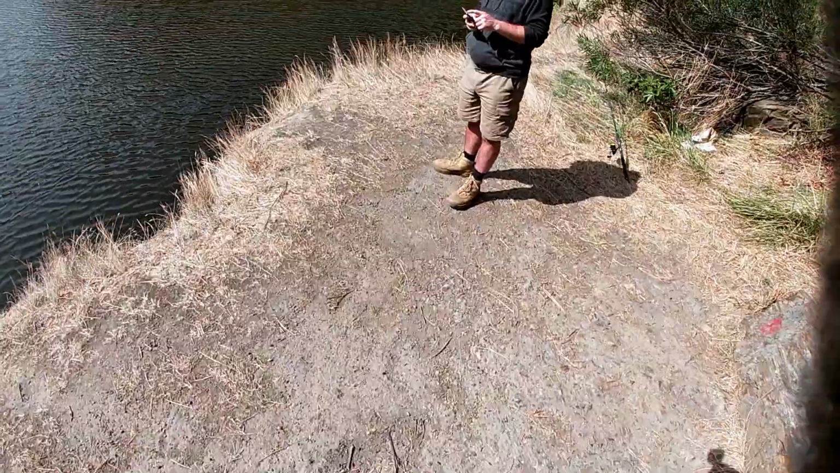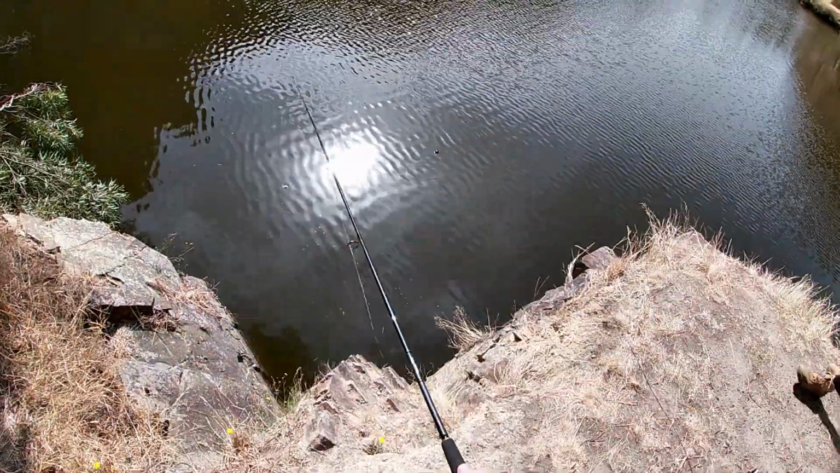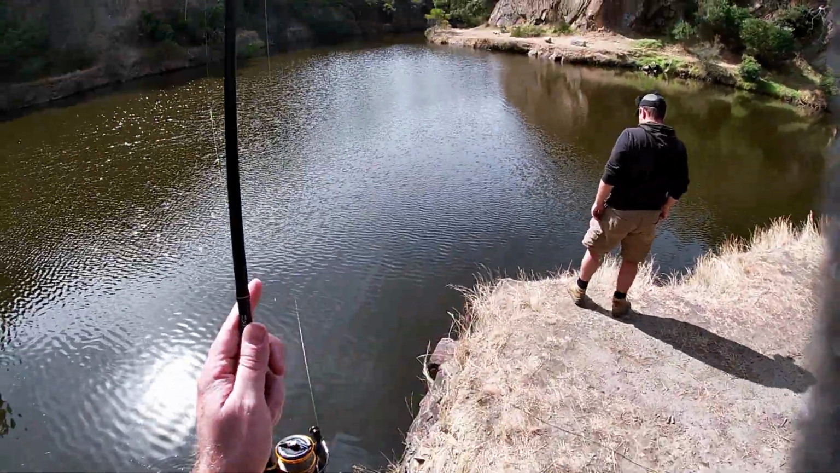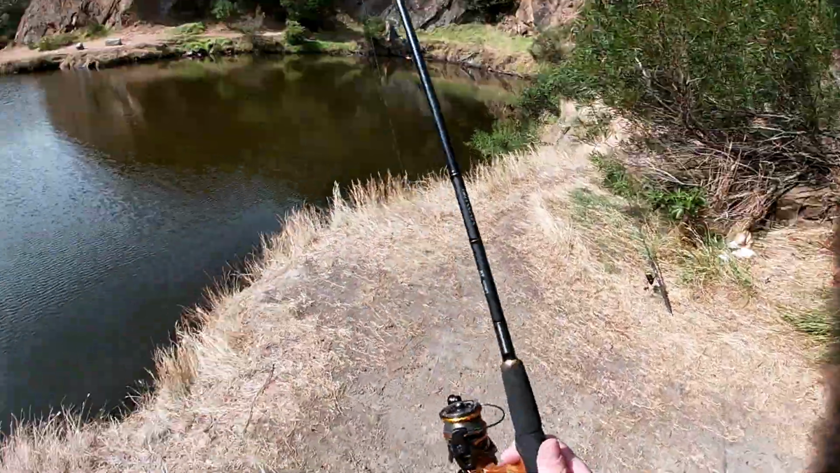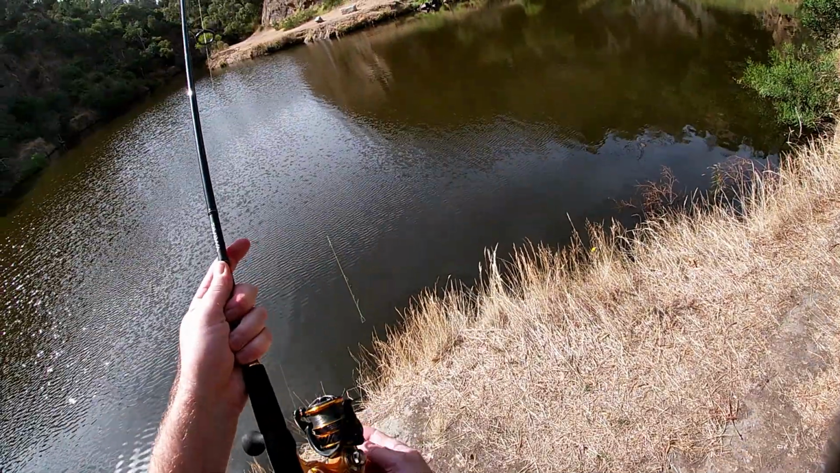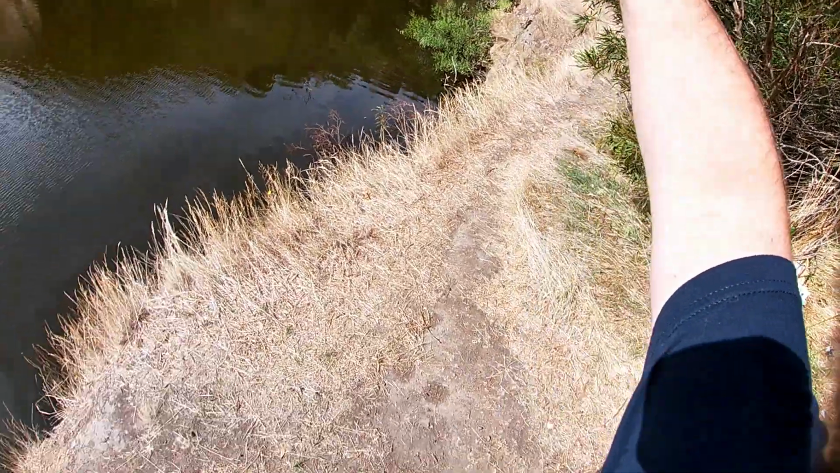Well, if we don't catch anything today, we still got the lily pads. We haven't fished the lily pads yet. That is a hot spot. Yeah, mine stopped because I think mine probably went to the bottom. Oh, look, you know what? I'm missing a worm. Okay.